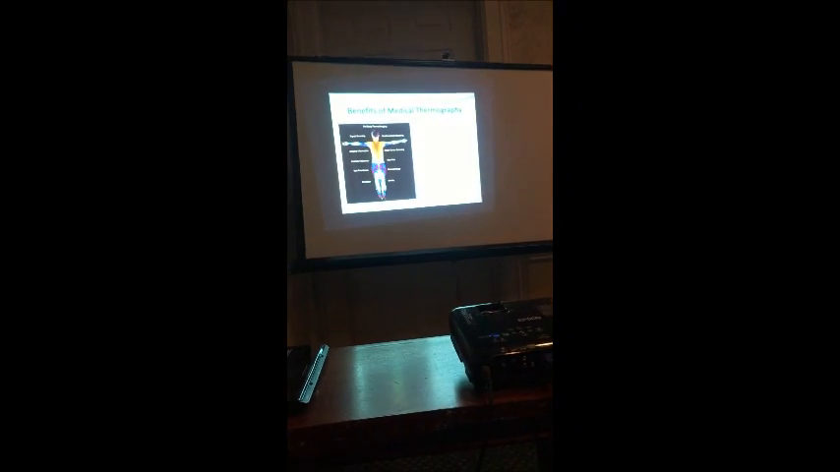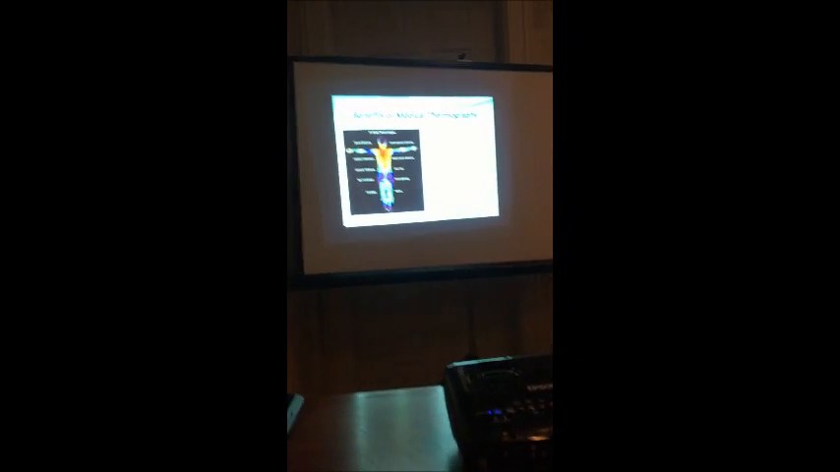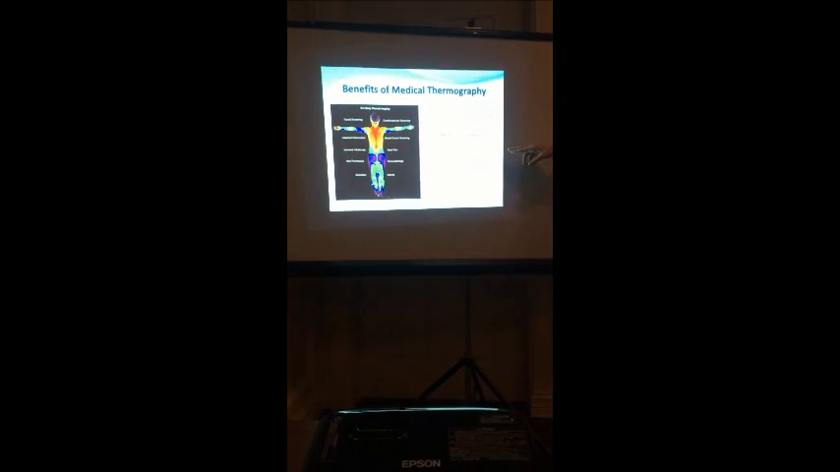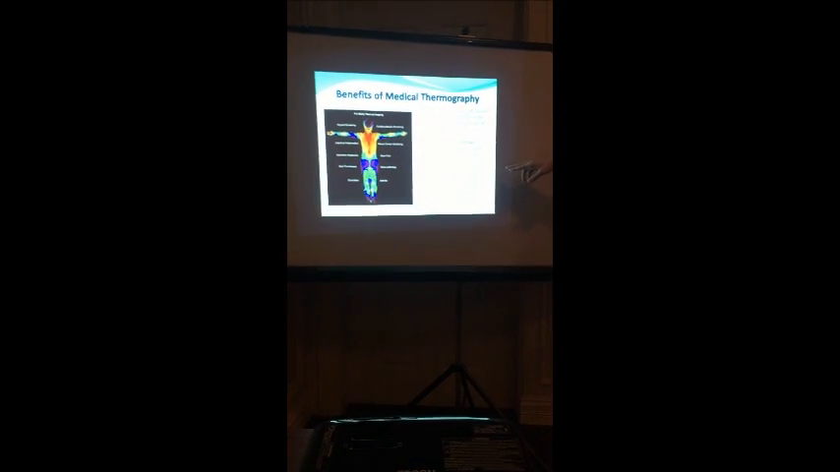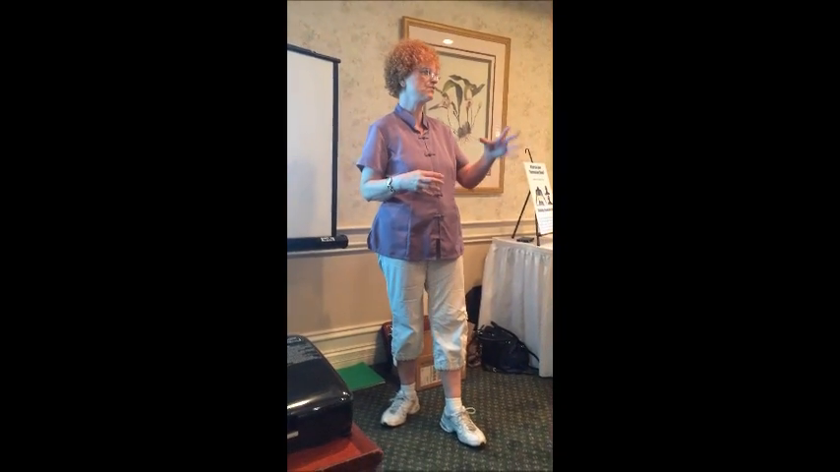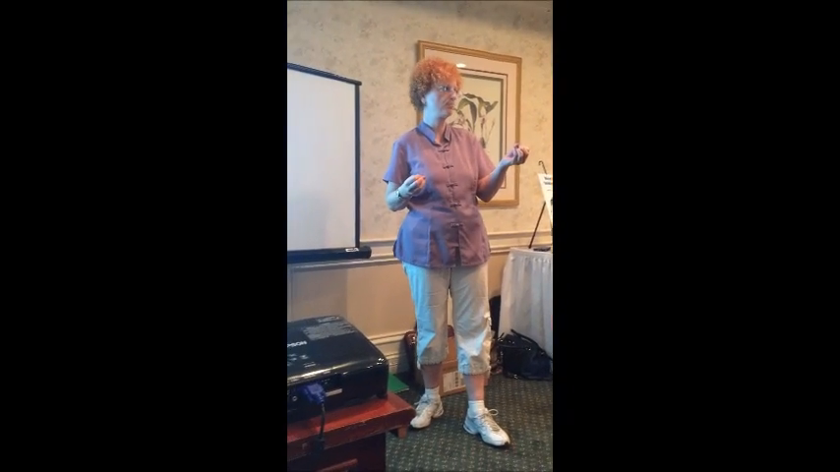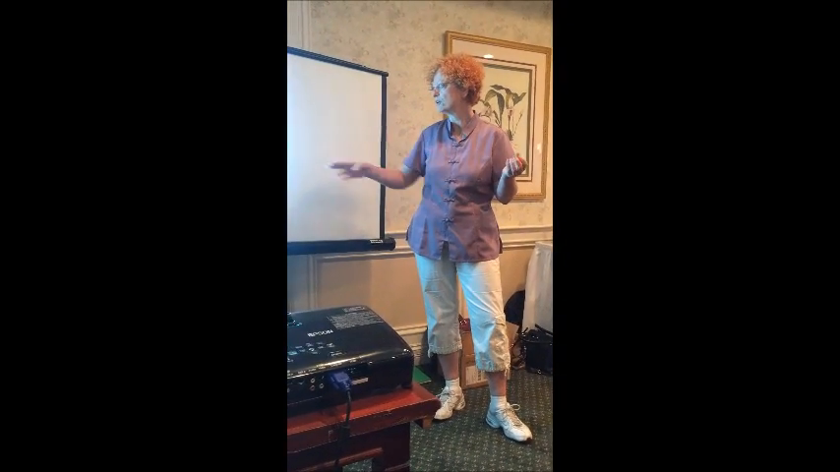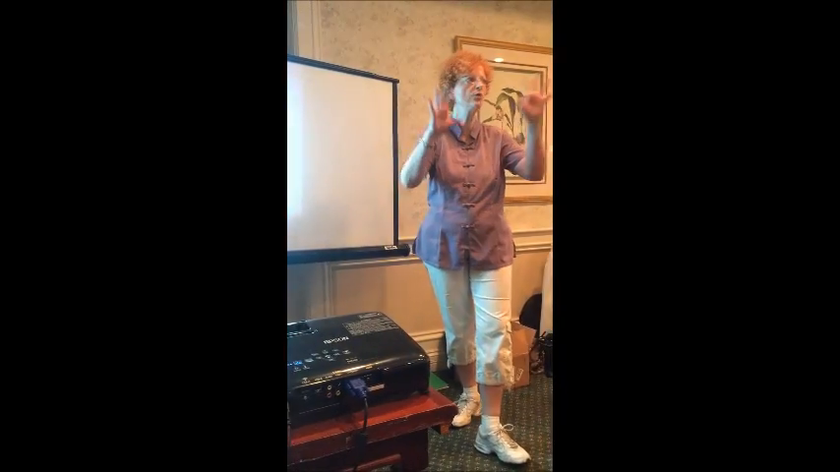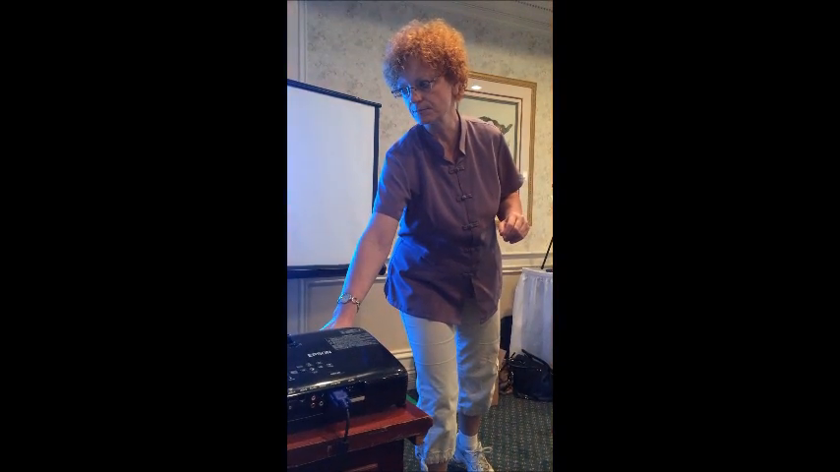Those are some of the benefits of medical thermography. It's full body thermal imaging, breast health screening, thyroid screening, lymphatic congestion, abdominal inflammation. There's a whole vascular system analysis because you can see if there's varicose veins or problems there. Neuromuscular disorders, muscular disorders, vascular screening, as well as a host of other things that show up in the scan.